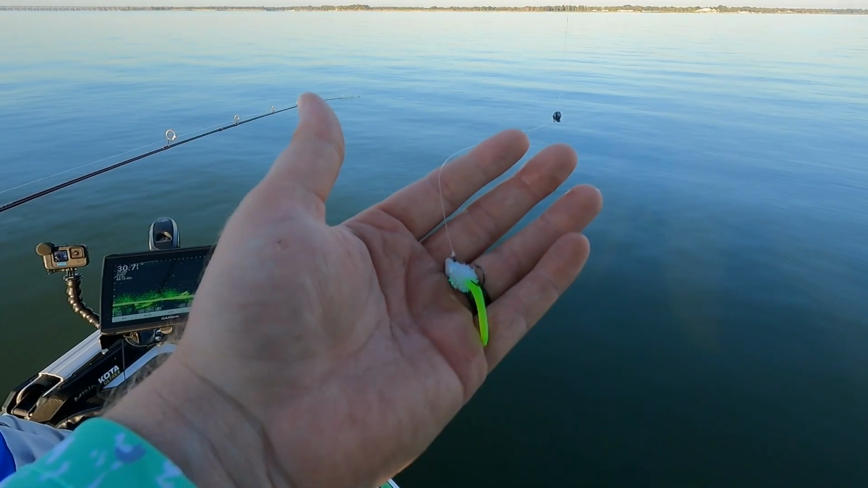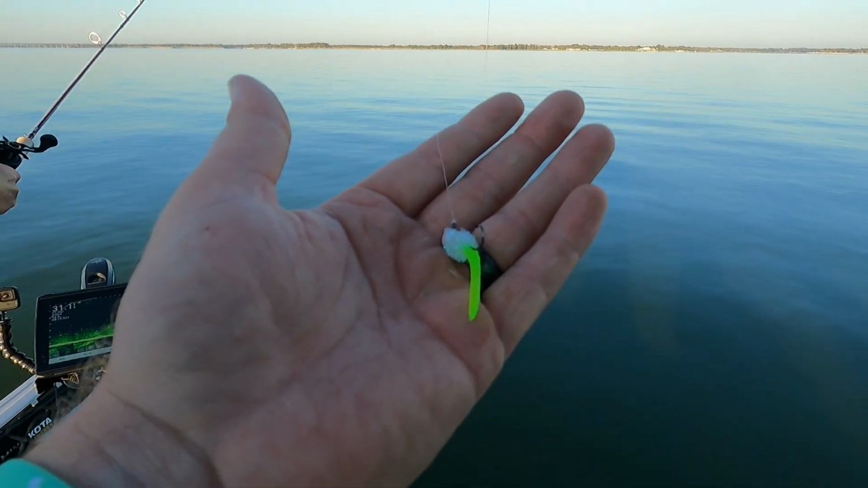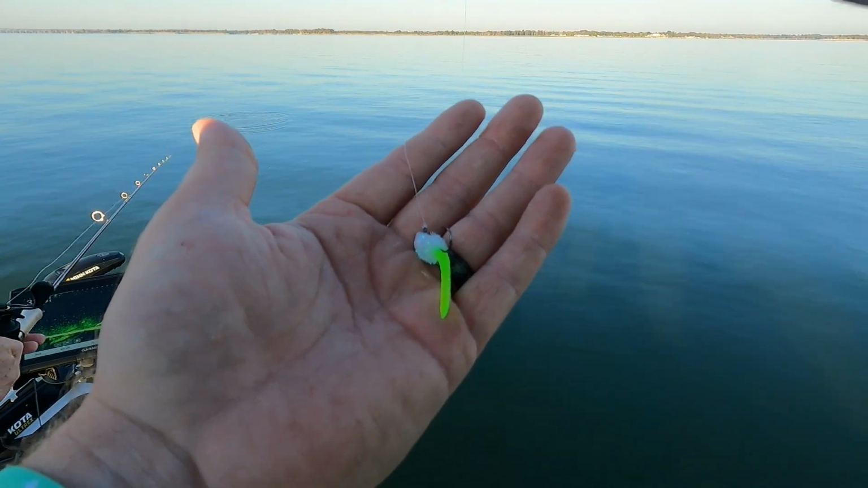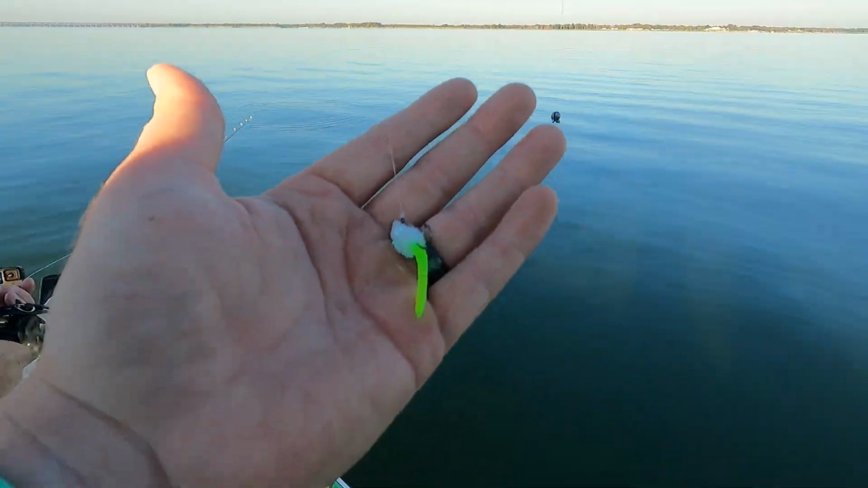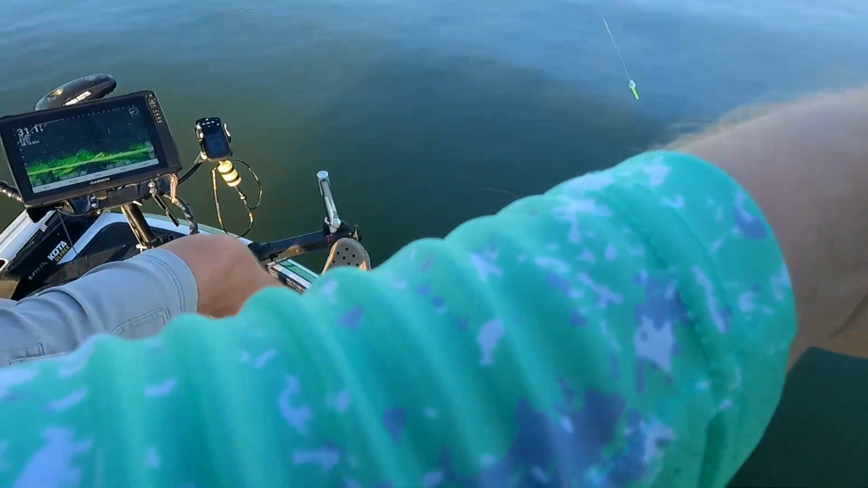Give us a second. I asked it, I said, hey, ChatGPT, what bait should I be throwing at this first location? Bro, throw 1/8 ounce hand ties like always. You know they don't miss. Oh, all right. Hey, I already have them tied up, so let's throw it out there and see. 18 foot in front of us.